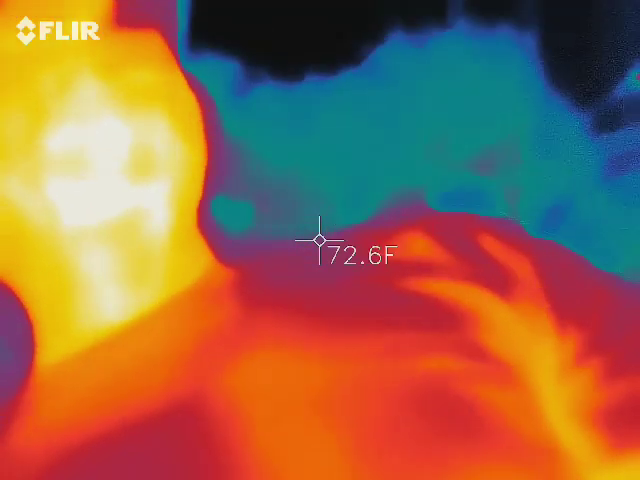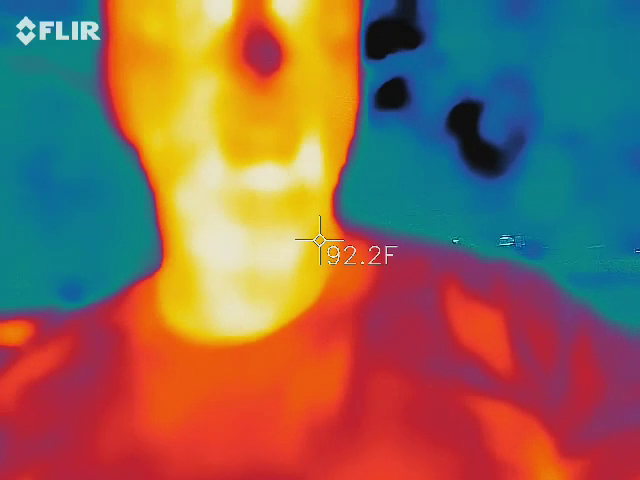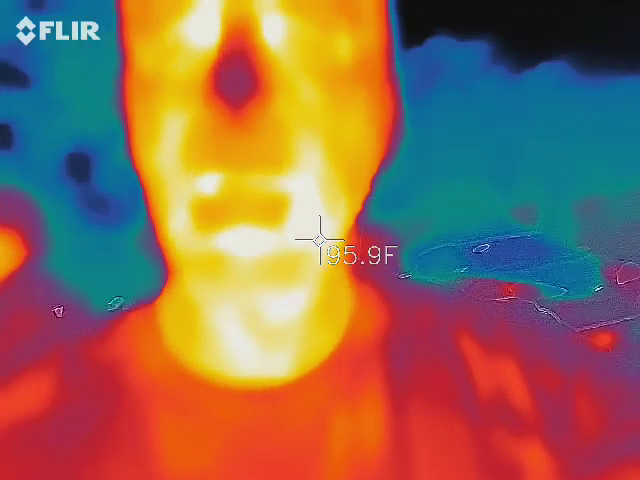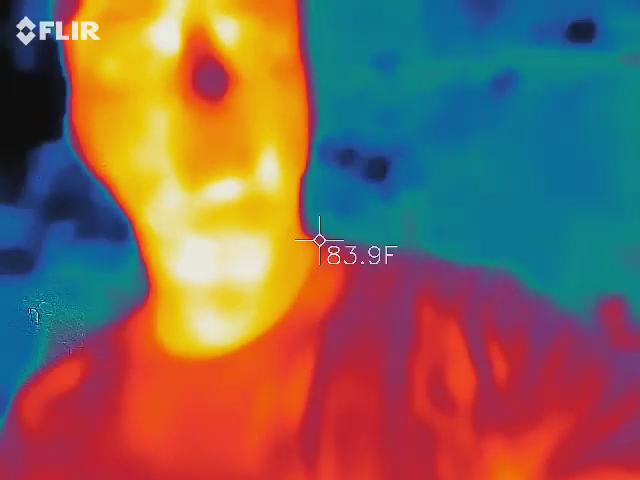So, all right, back to thermal imaging. So I'm orange, red, and yellow, right? So everything around me should be blue and black. So what are we looking for here? Things that are moving around me that are blue and black. Those are the colder areas of whatever's inside the camera.